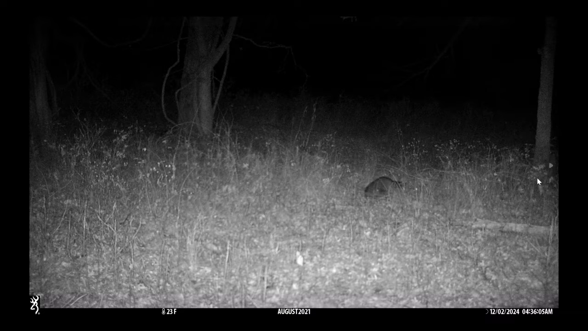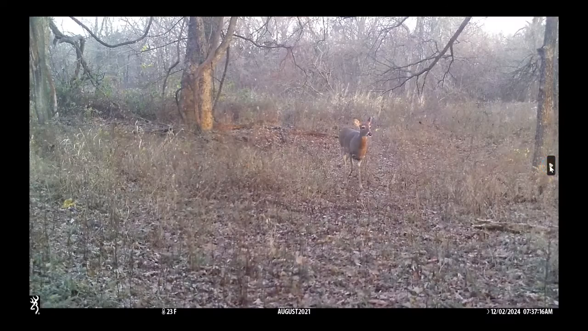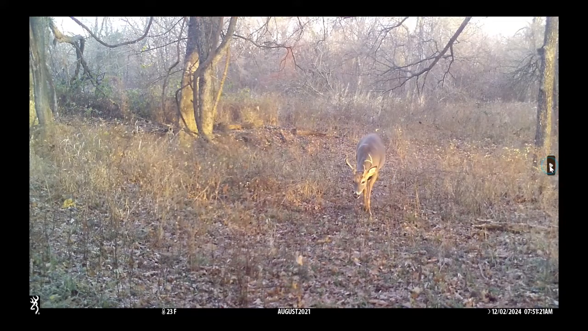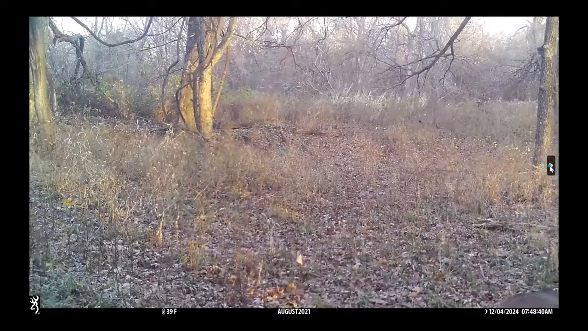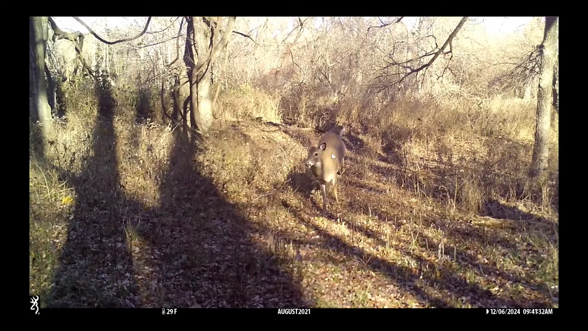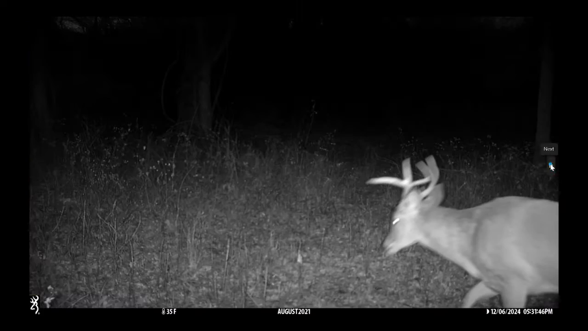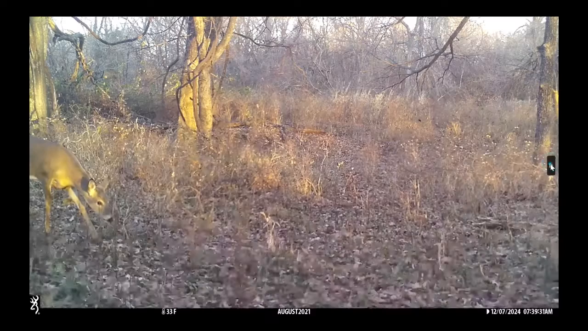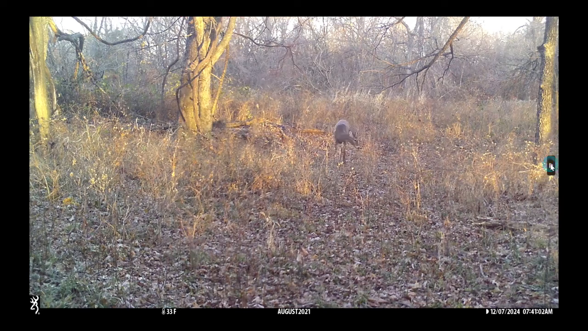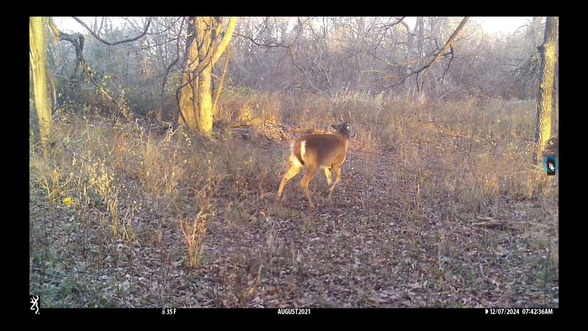There's a raccoon coming in. There's another one there, his little buddy coming in as well. Some does coming through, whole doe family. Another little buck. Doe. Another buck. Young deer there. That deer is probably born this year. Little bucks. That same little doe, I would guess. Another little buck coming through.